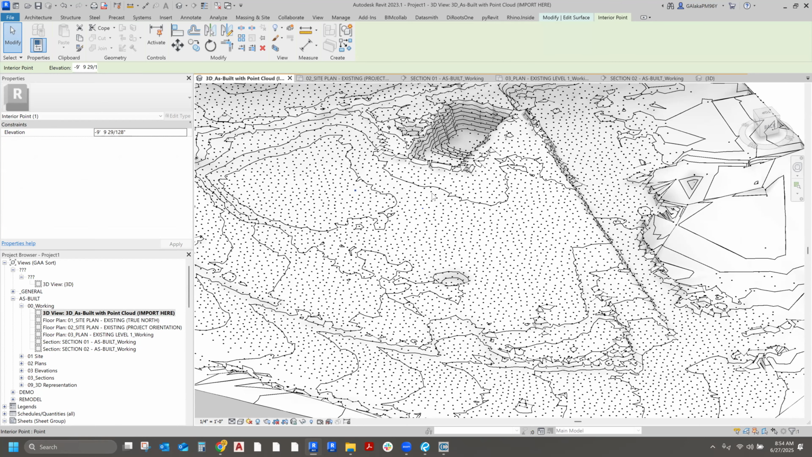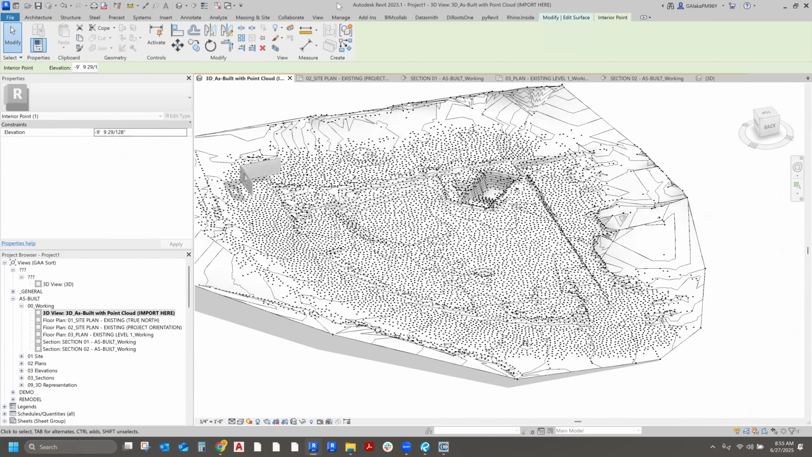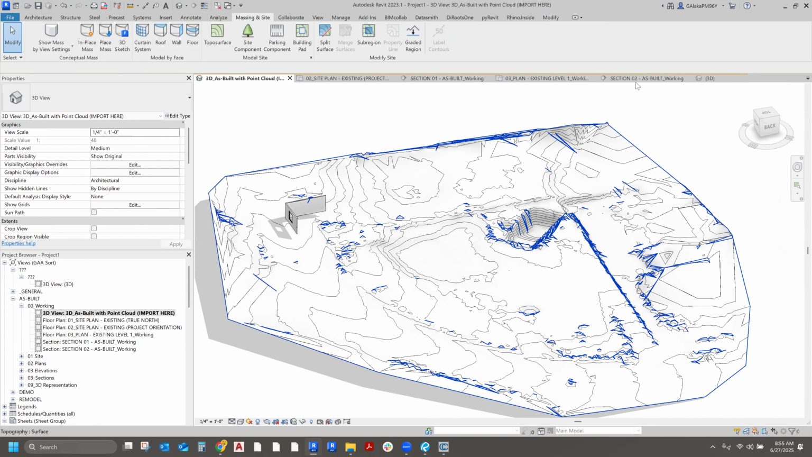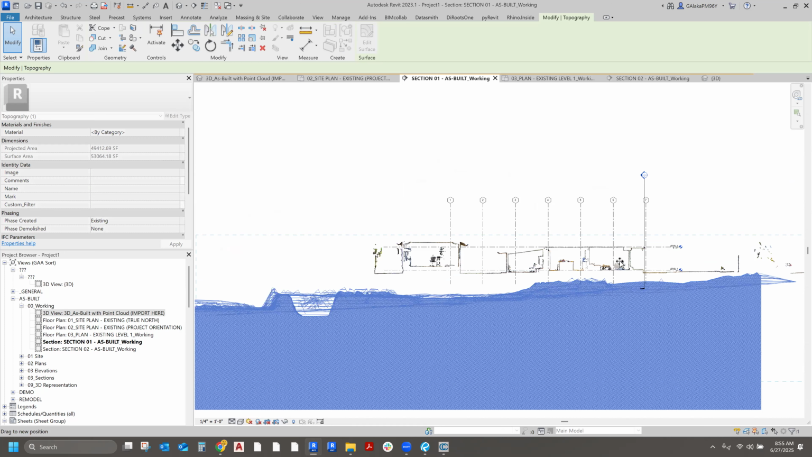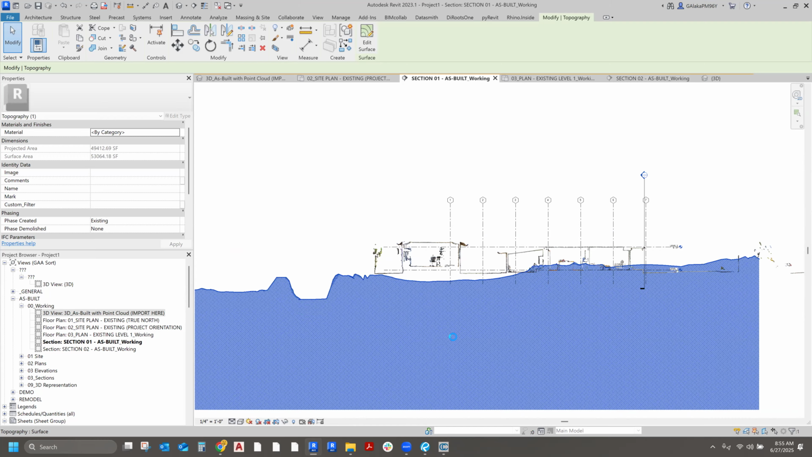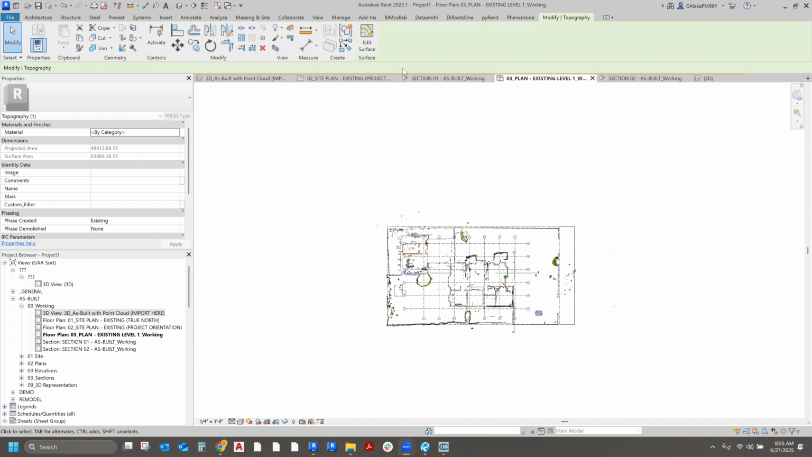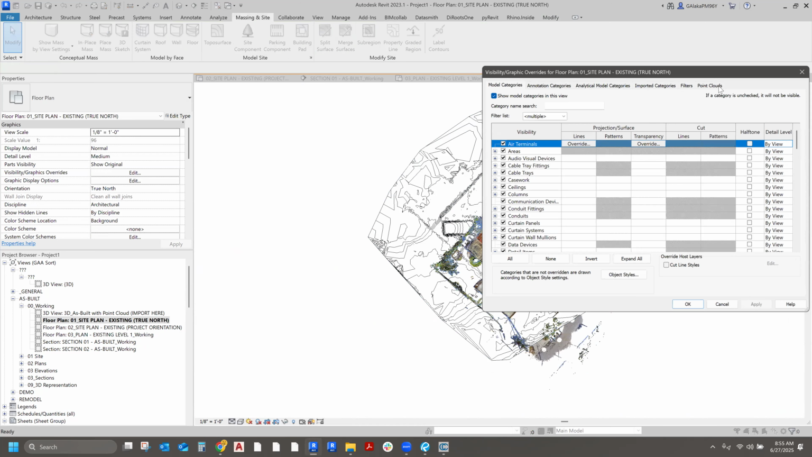Imagine having to do this one by one, but it basically created a grid of points that are about half a meter apart. And then I'm going to close the command, and just like that, I have topography. And then if I go back to my section, let's say I'm going to raise this up a little bit. I don't know. Actually, it doesn't matter what I do with it. If I go to a plan view, just turn off the point cloud.